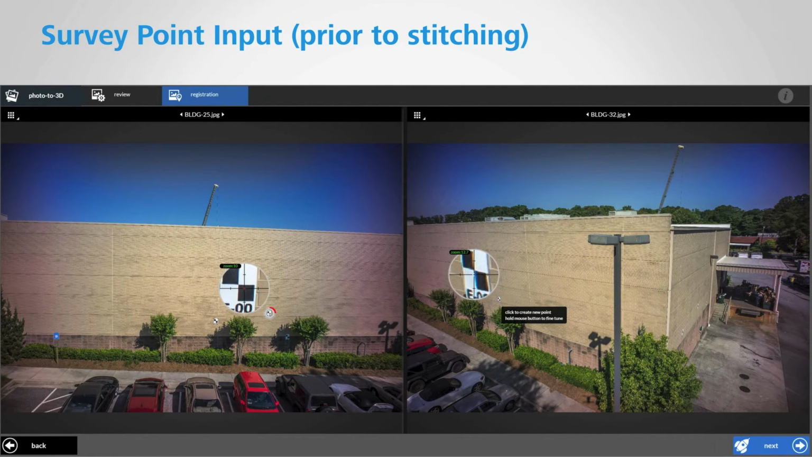Another very important aspect is that you need to import the survey points into the stitching process. We use the same survey points that we used for comparing the laser scan to the ground truth data. You can do this using ReCap 360 or the Photo and ReCap 360 web service. You match these survey points on at least 4 to 5 pictures, and then you enter the XYZ coordinates corresponding to the target.